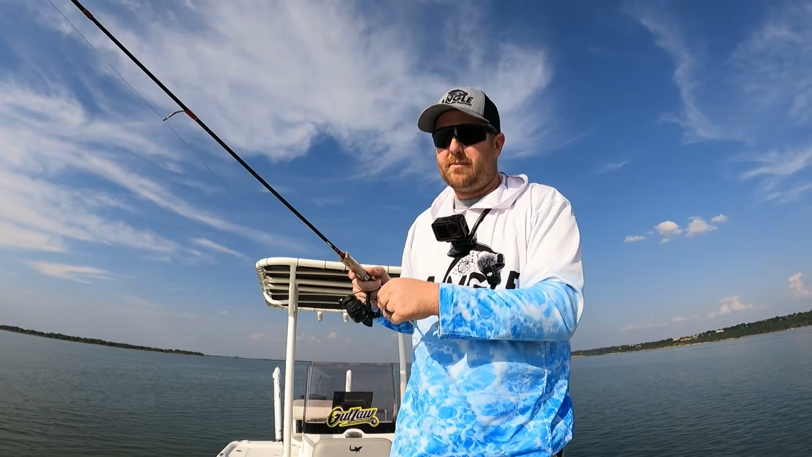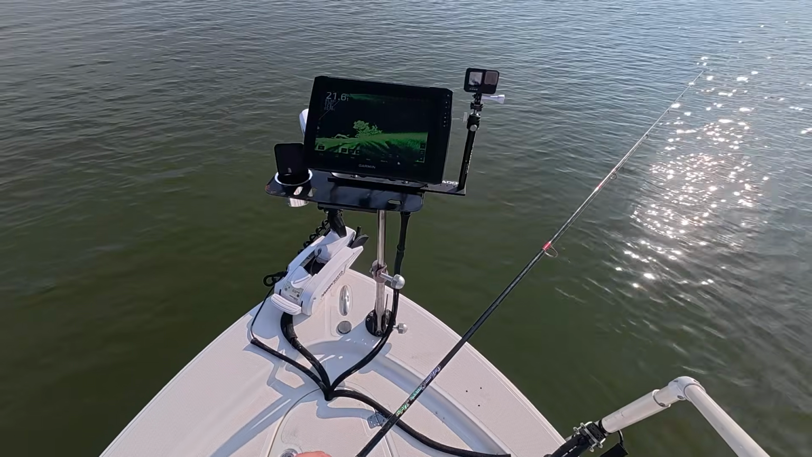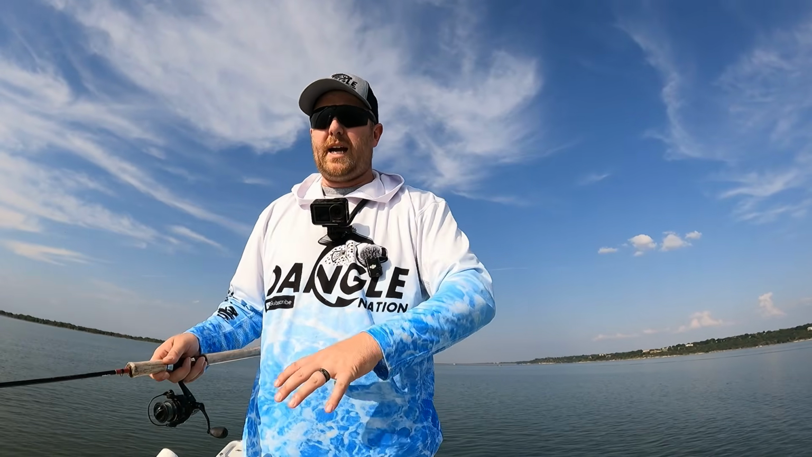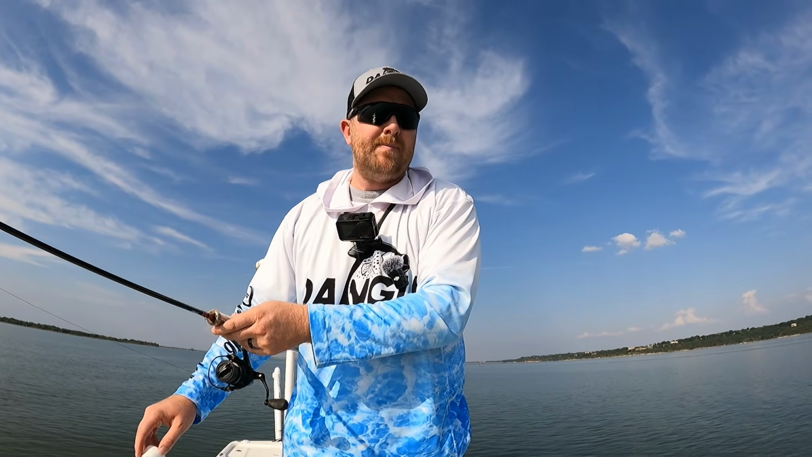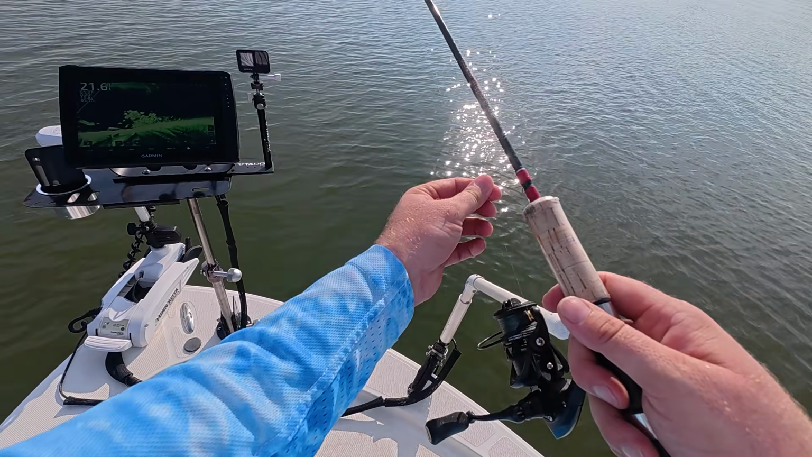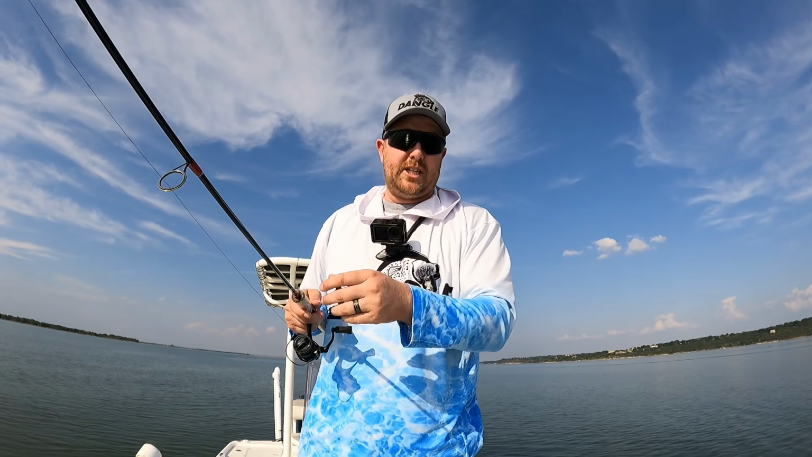I'm not gonna sit here and give you a bunch of brand names because I don't want y'all to get so wrapped up in that. A lot of people think, oh, I gotta get that specific brand, that specific braid, that specific length, whatever. No, guys, keep it simple. Just go get you a nice 6 to 8 pound braid while they're still in this 12 to 15 foot depth.